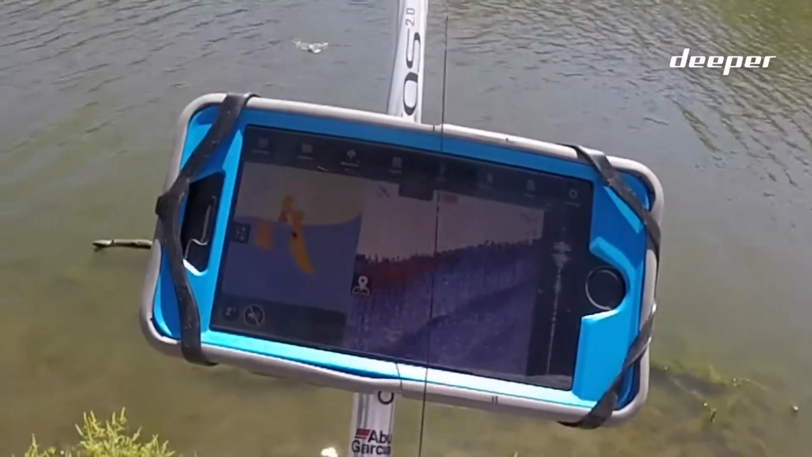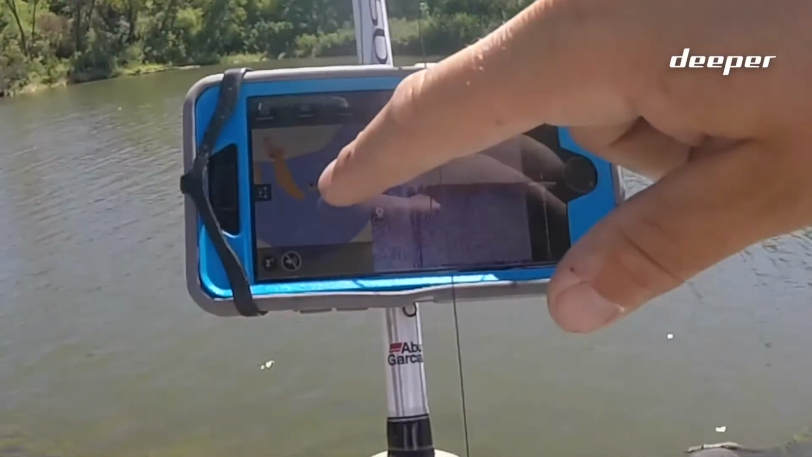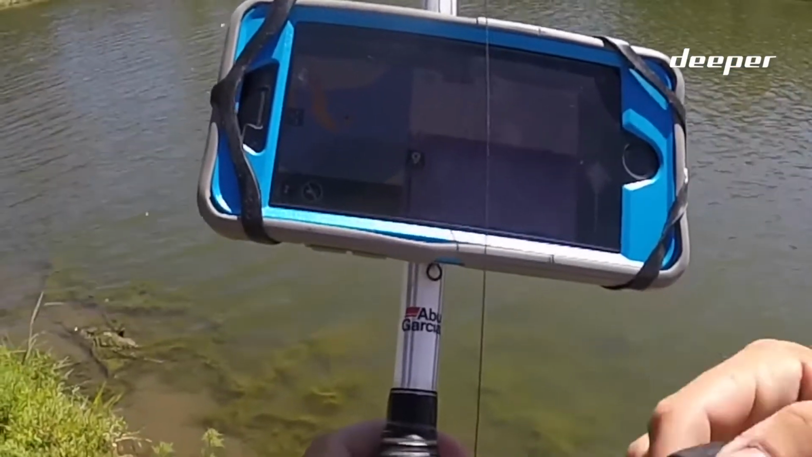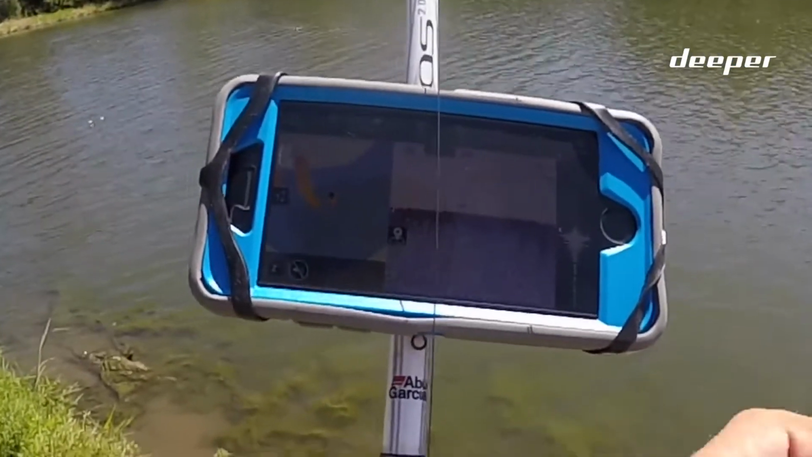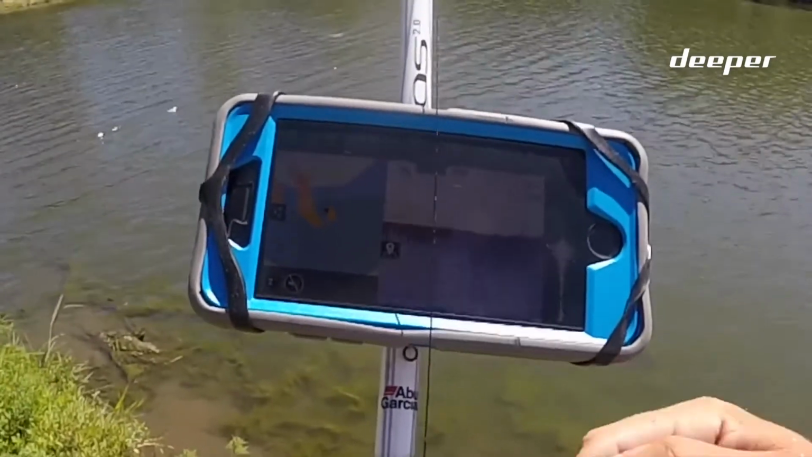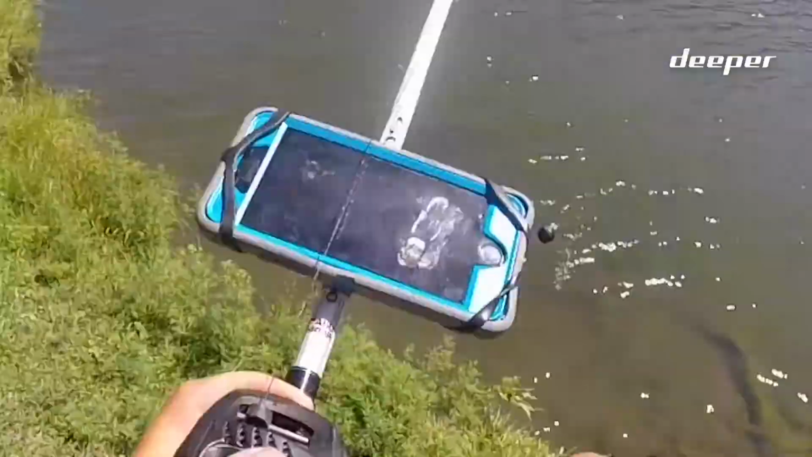Sorry about the duck noise. So now I just cast it out a little bit to the side, and it sees my Deeper is over about 20 feet past where I just was. So I'll just reel in here, and as you can see, we are making a pretty cool little contour map of this lake.